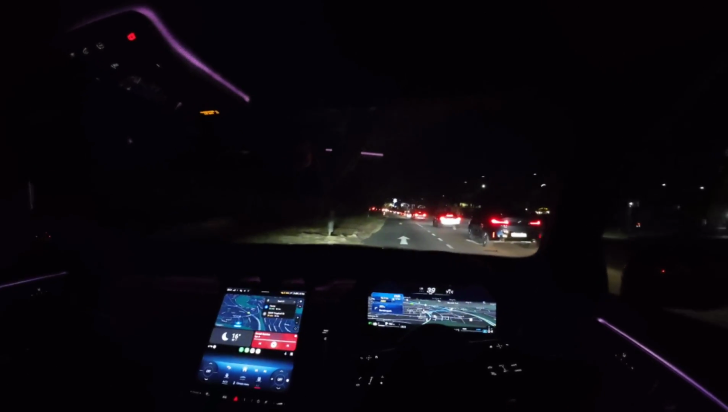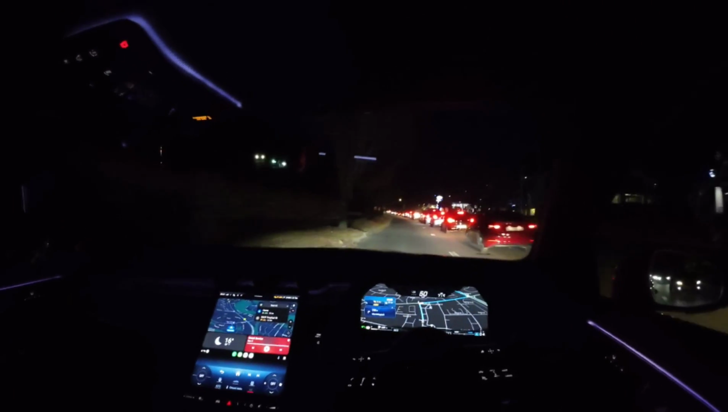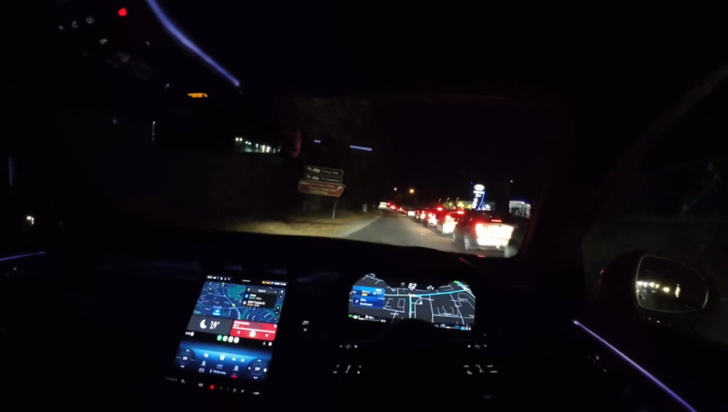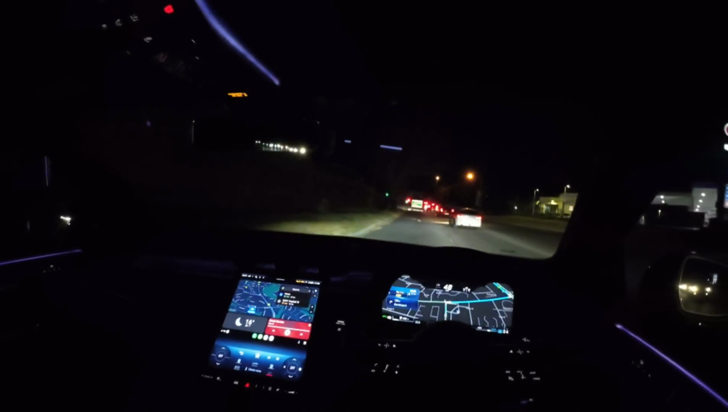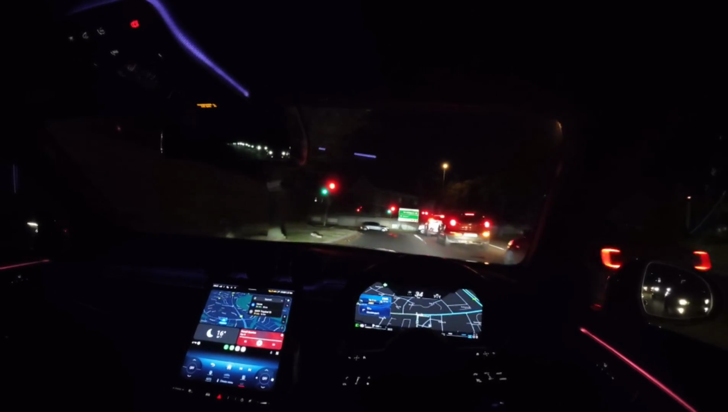In 300 meters at the end of the road, turn right towards Moreleta Park. Now turn right towards Moreleta Park.